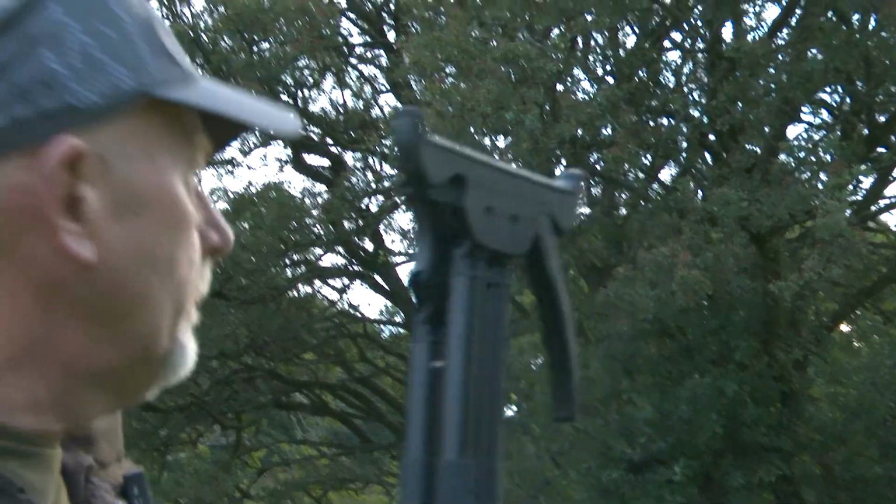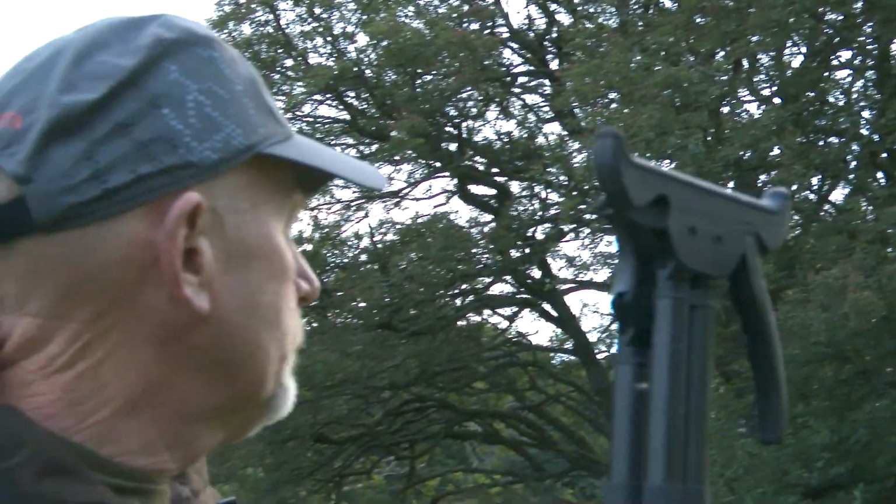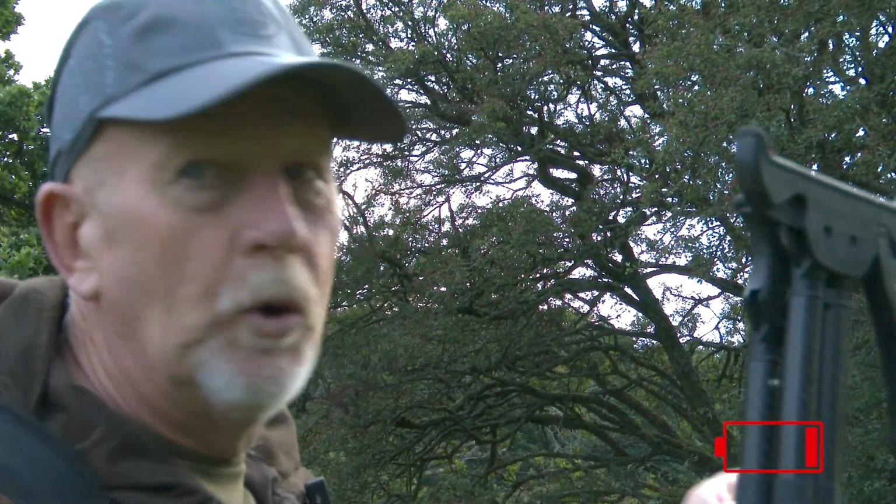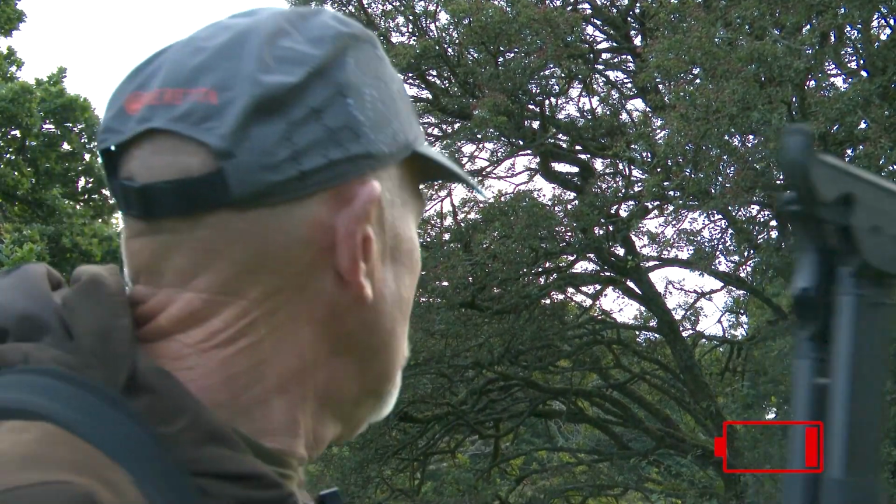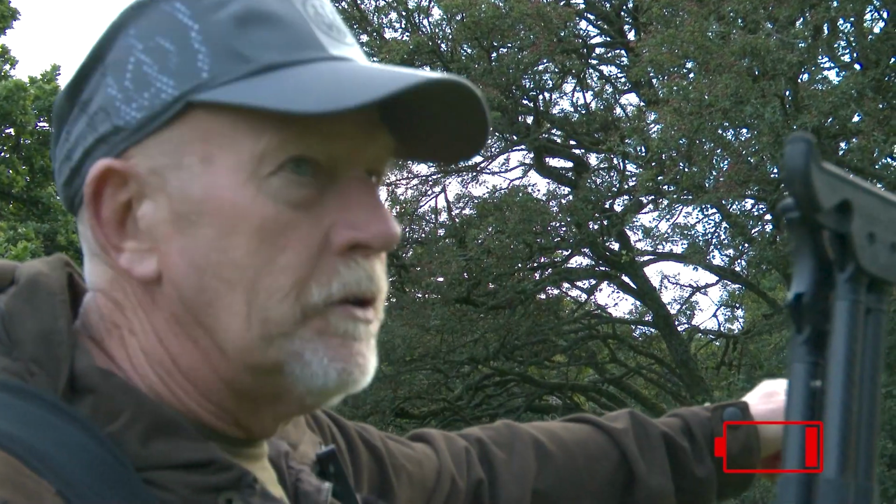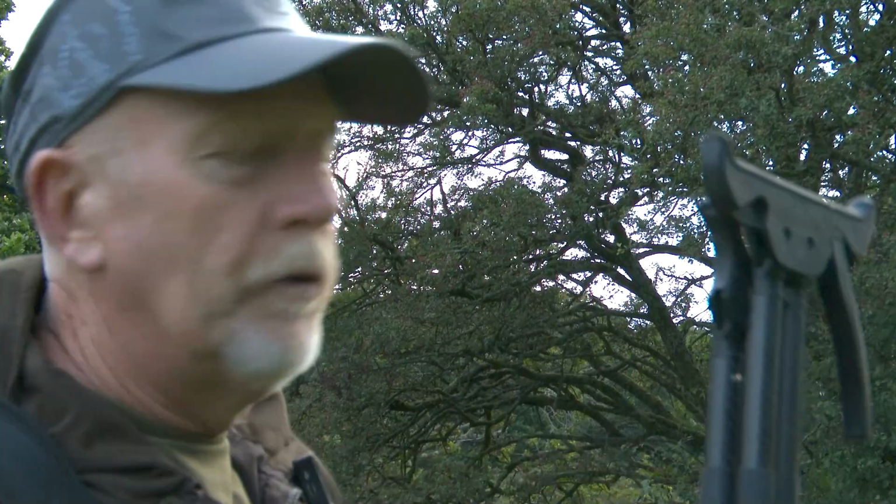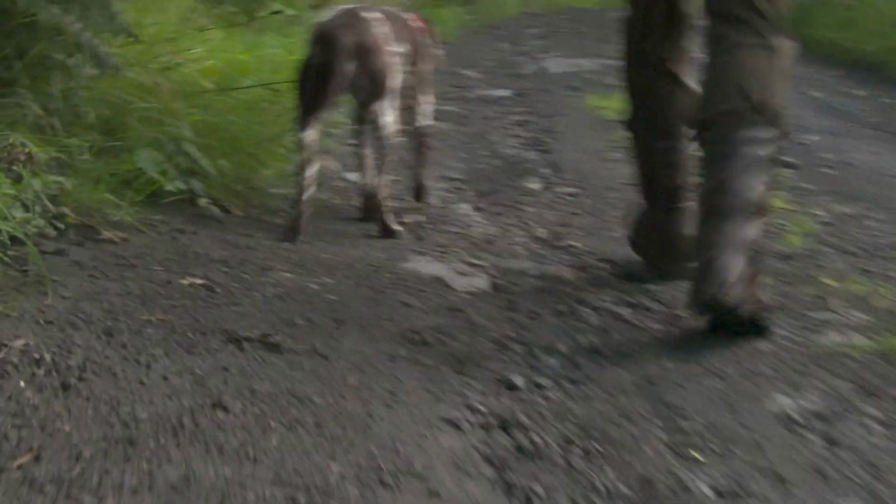She's not wanting anything of it, so she's trying to get away from him all the time, so they're constantly chasing. It's difficult, almost impossible to pull a buck off a doe when they're at that state. He's chased her into the bracken now, so we're going to go round and try and catch him. Trouble is they're moving, they're covering a lot of ground, so quite exciting.